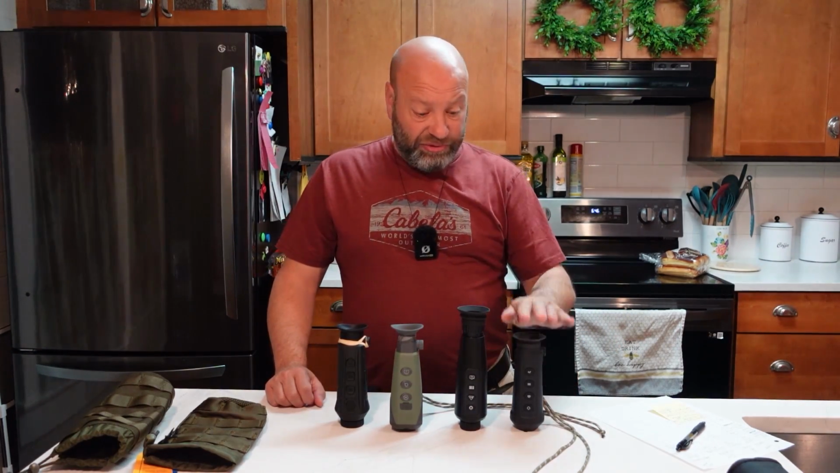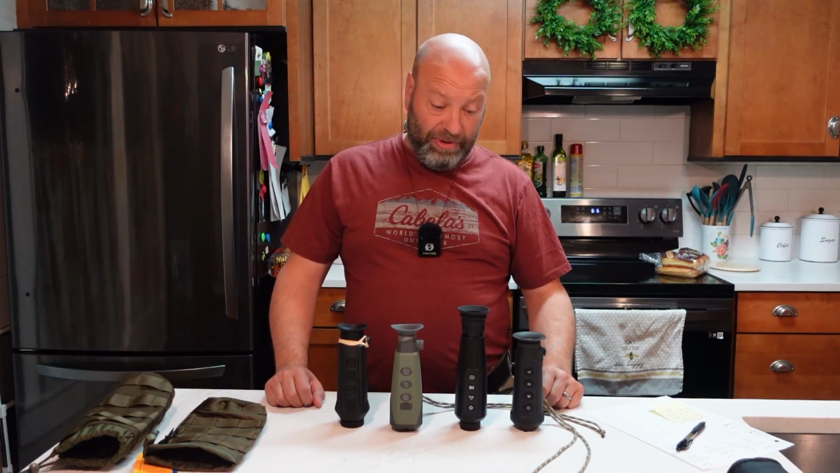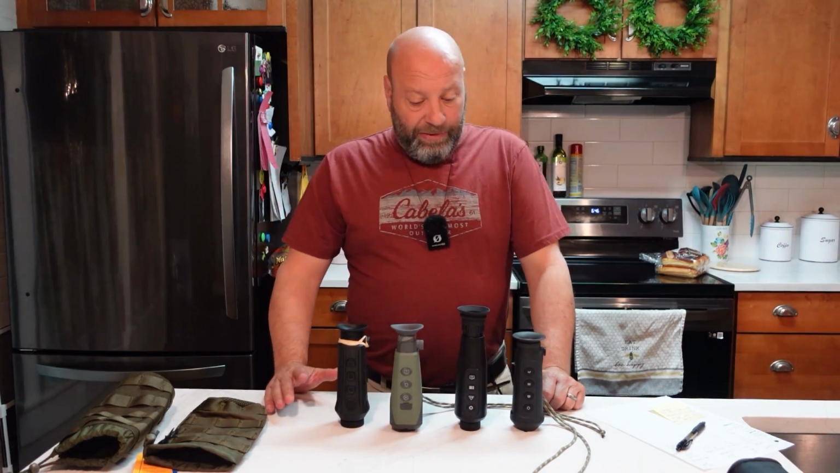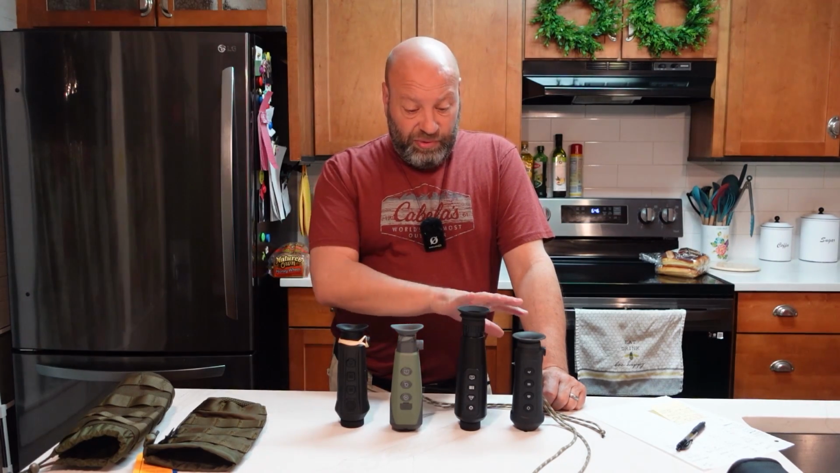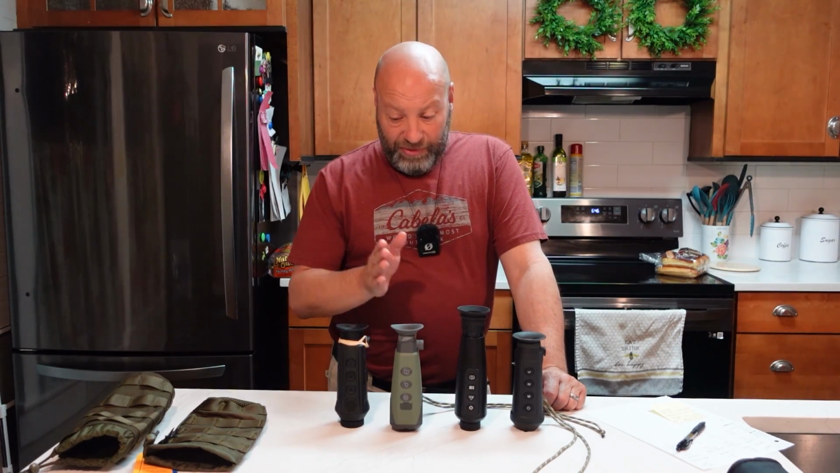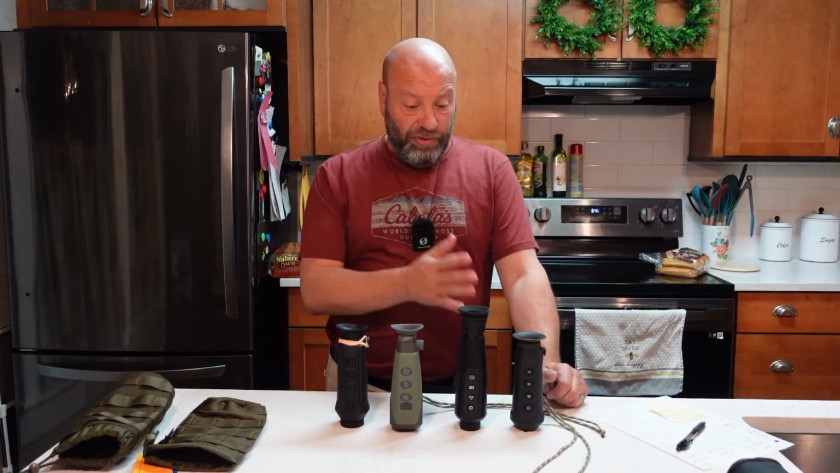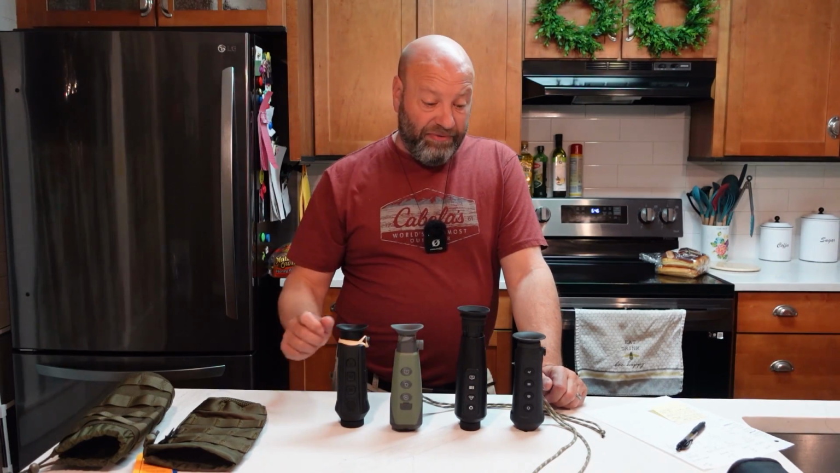This one I bought with my own money. These three were all given to me by companies. So we're going to compare them. We're going to go over these first, then I'm going to show you, because I did a very controlled environment test and shot images between each one of these and a video between each one of these in different scenarios for you to see for yourself, because we got a big variance.